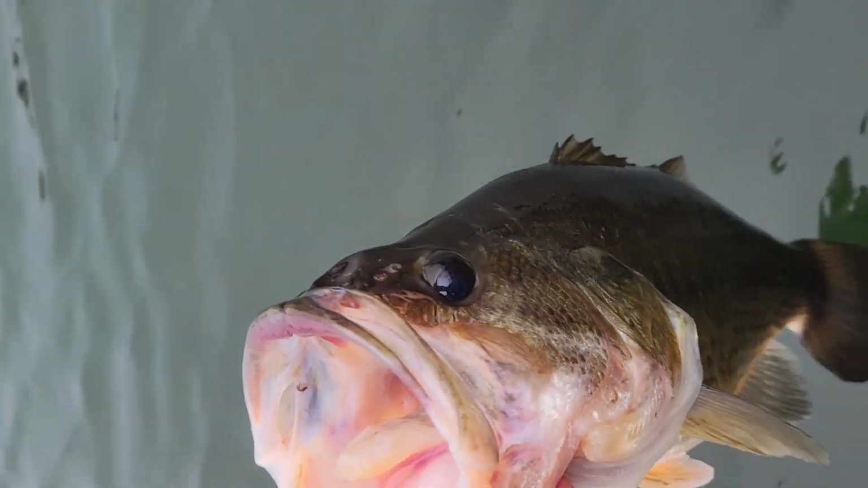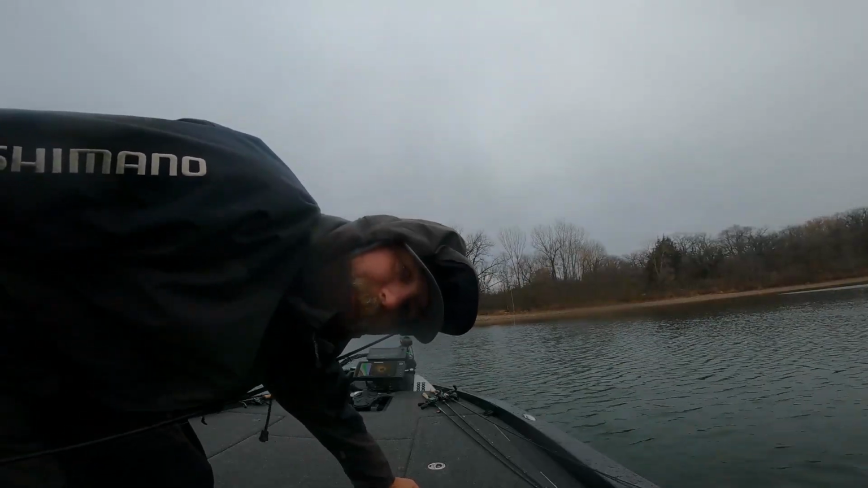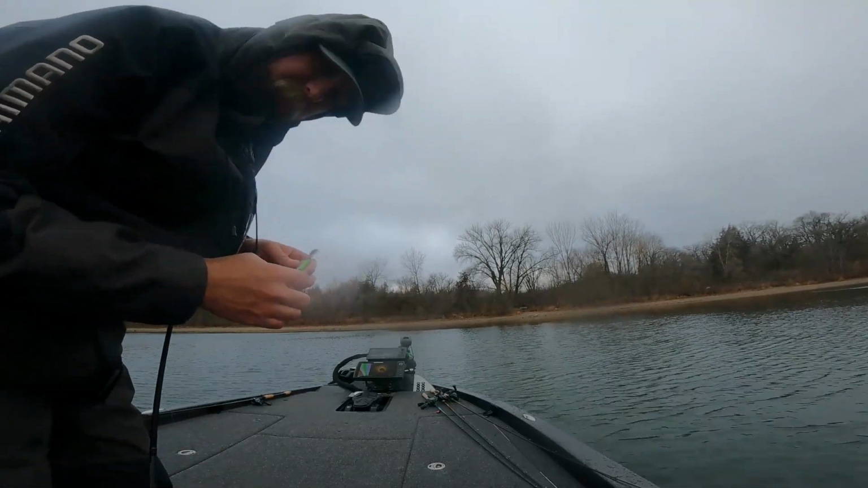Oh, let's get you back in the water. Nice. Time to get back out there, see if we can't catch another one. Probably got about 2 hours left to fish max, maybe probably an hour and a half. So see if we can get another bite or two.